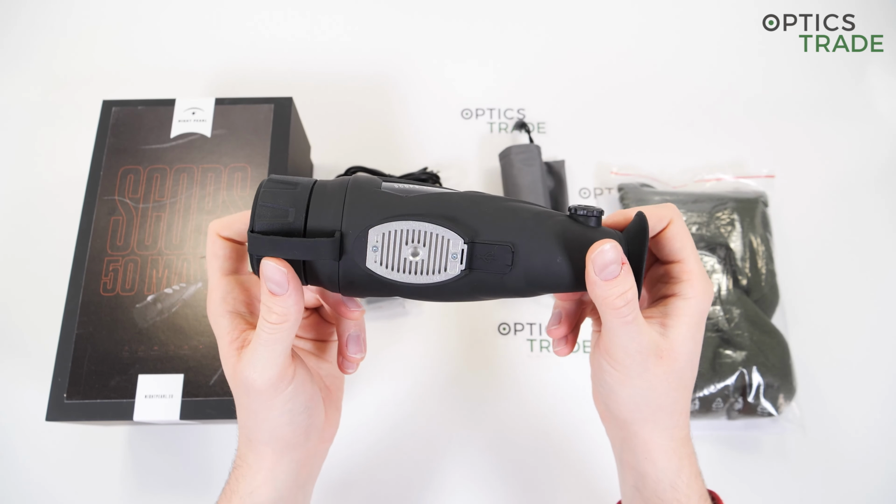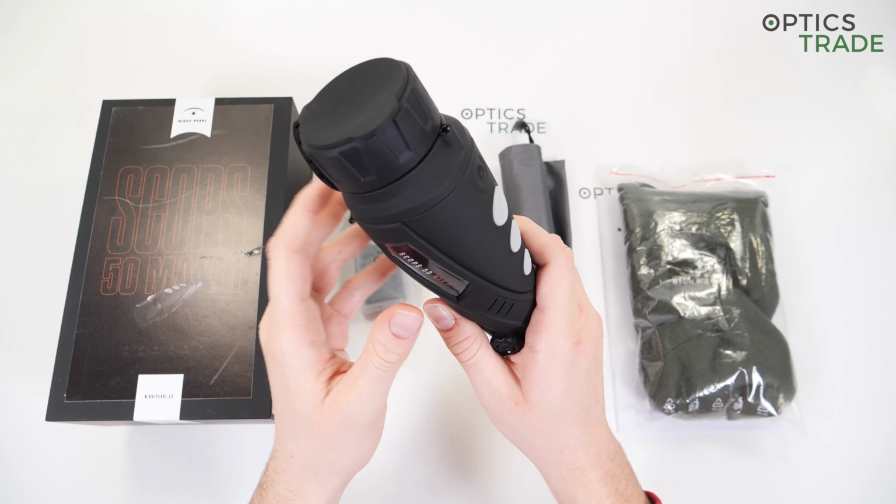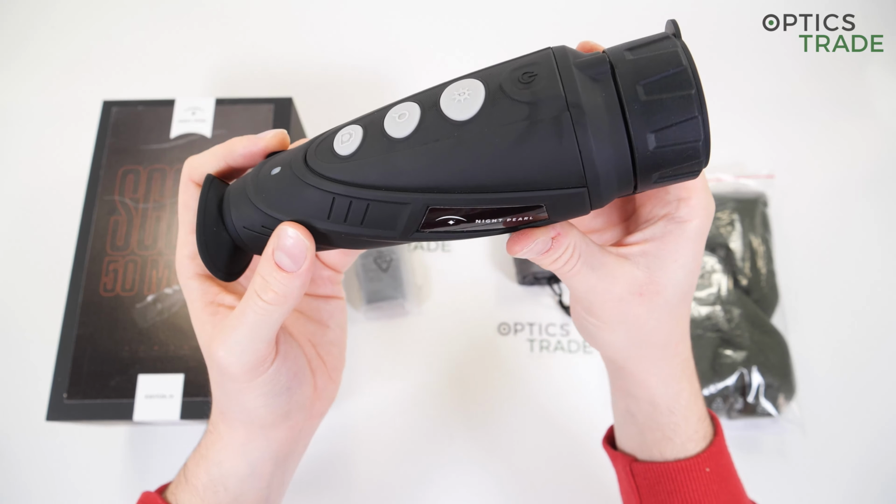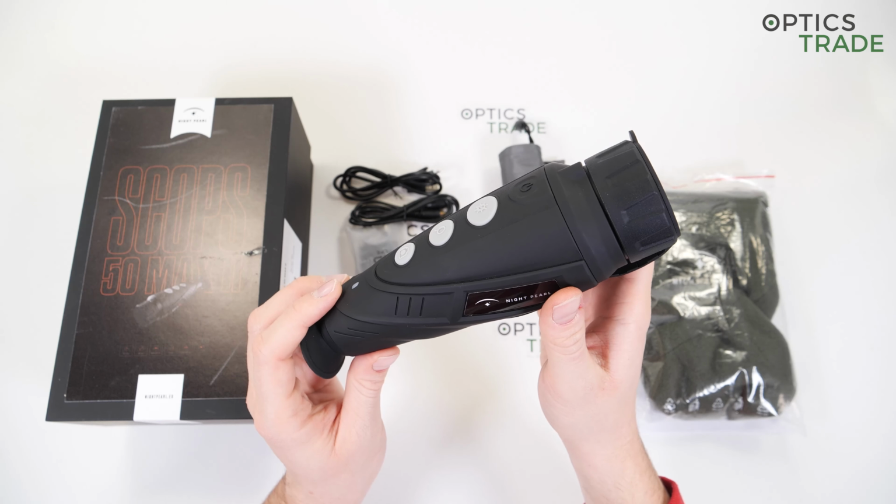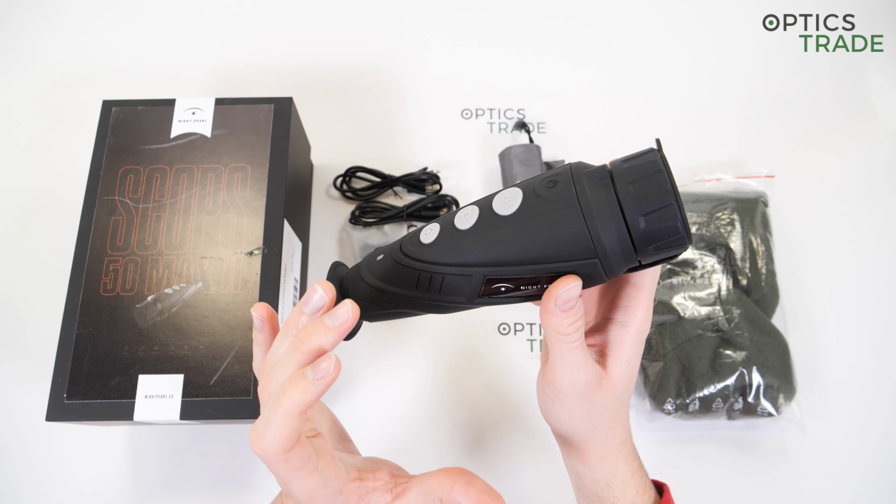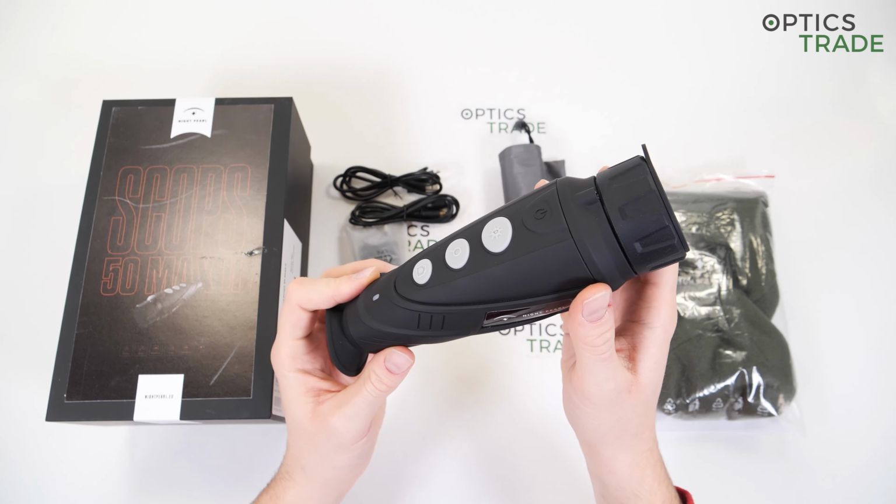The device is made out of plastic, which is shockproof, and it is rubberized all over to provide you with a firm grip and to grant some additional protection against impacts. Night Pearl informed me that this device successfully passed a drop test from 1.5 meters to a hard surface, so you can tell that it's really made out of quality plastic to be as robust as possible.